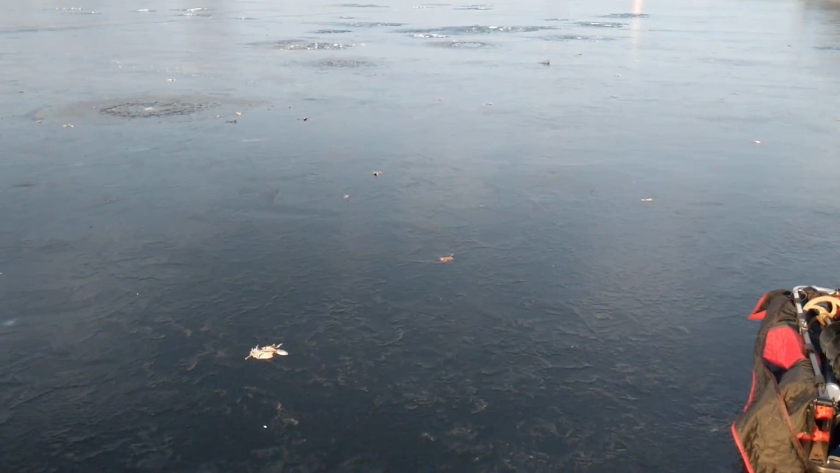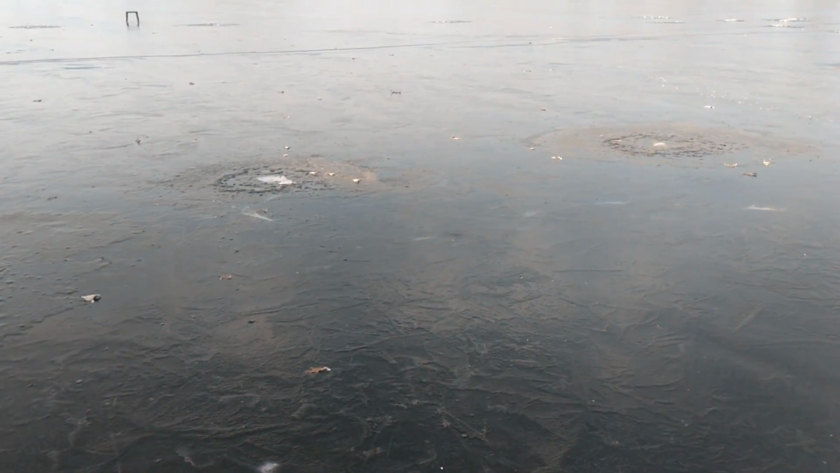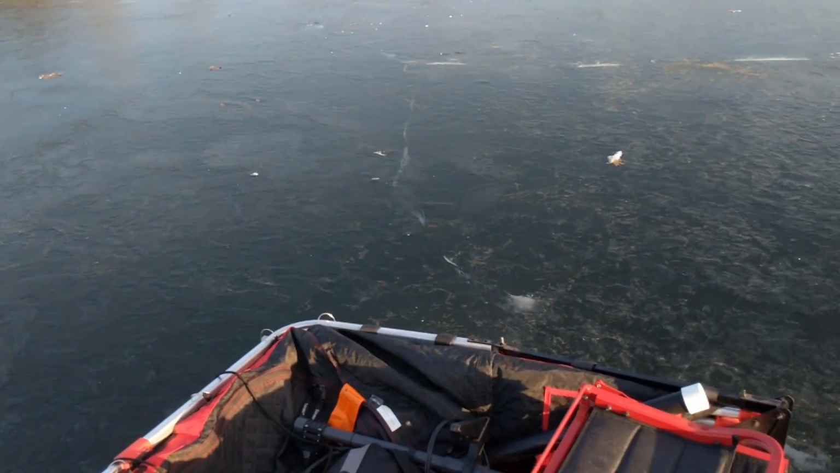There's absolutely no snow on this ice, and it's very slippery. The reason why I'm not wearing creepers is because I've noticed out here especially the fish just scatter. As soon as you walk out here with any kind of cleats on, they just scatter.